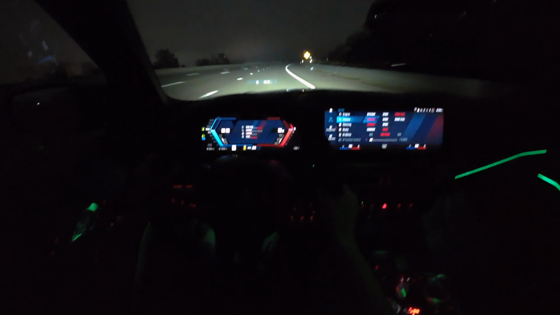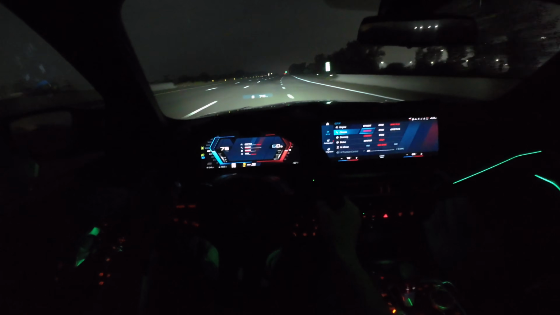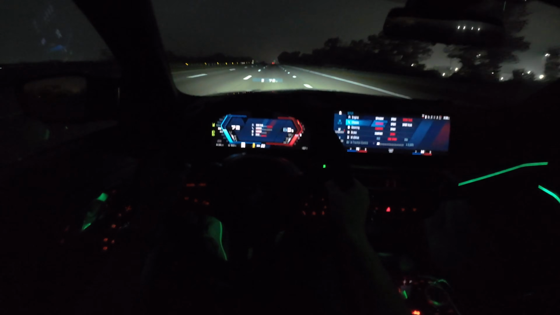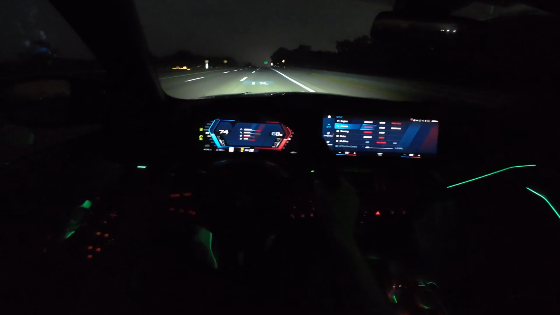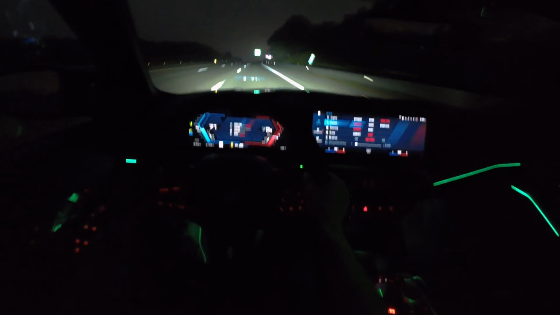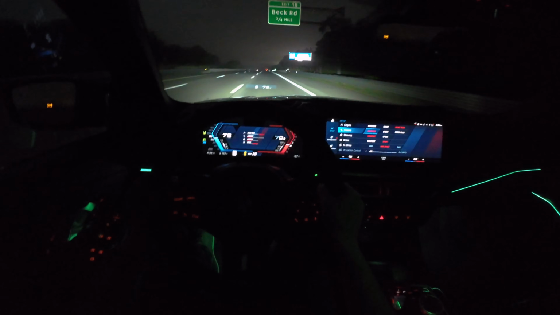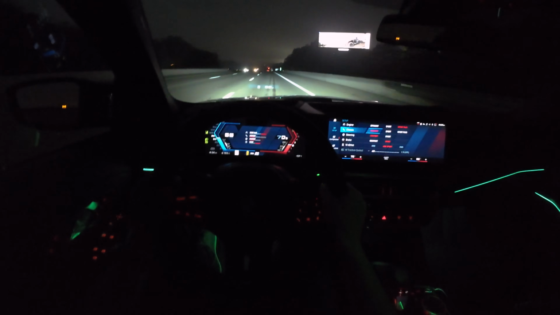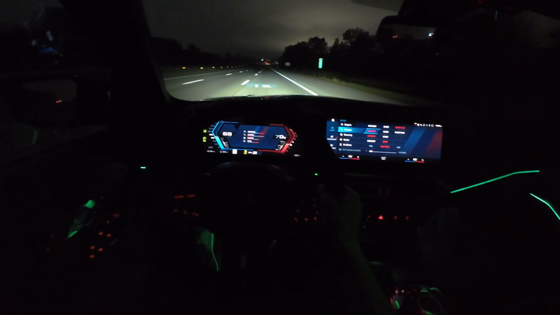Some heat into those Cup 2Rs. Wow. Really impressive performance. This is just a joy. What a car. Compared to a lot of Porsches these days, this feels like a bit of a bargain at $130,000. I could probably do without the color, save some money, but probably go with something a little bit more discreet.